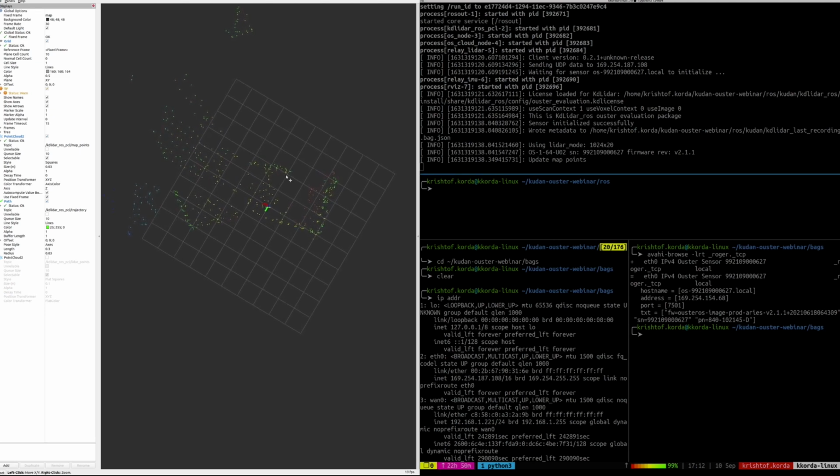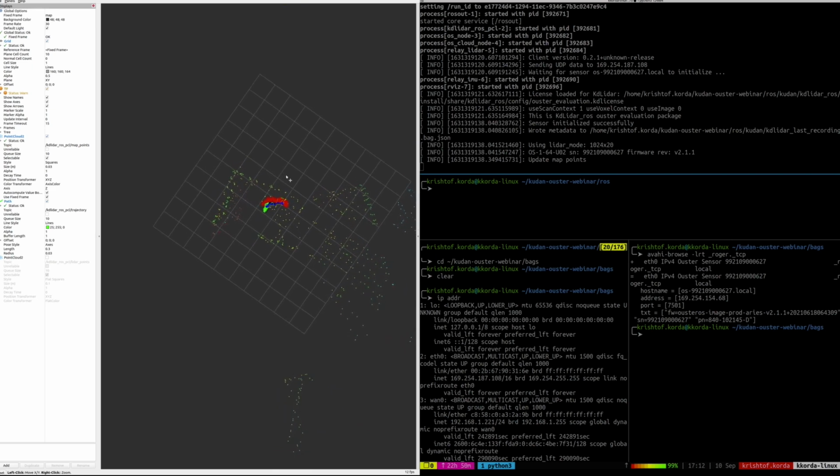Then I can pick up my sensor. So I'm actually going to pick it up right now. And I'm just going to move it around. And you can see it's starting to generate the trajectory there. And it's starting to scan and actually build the map in the room.